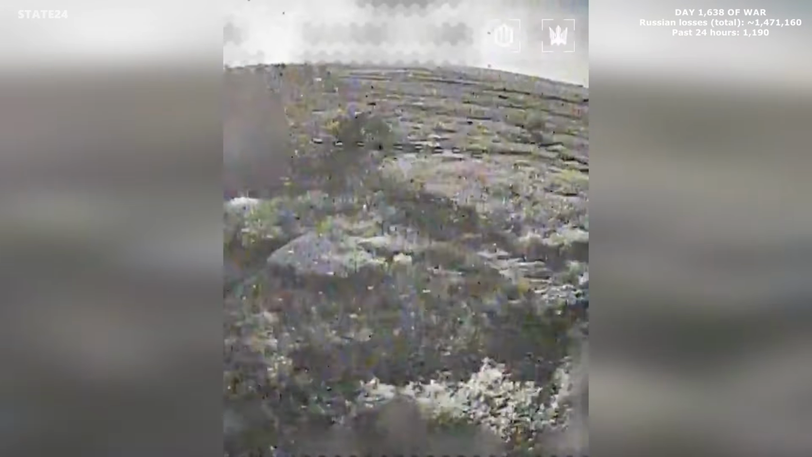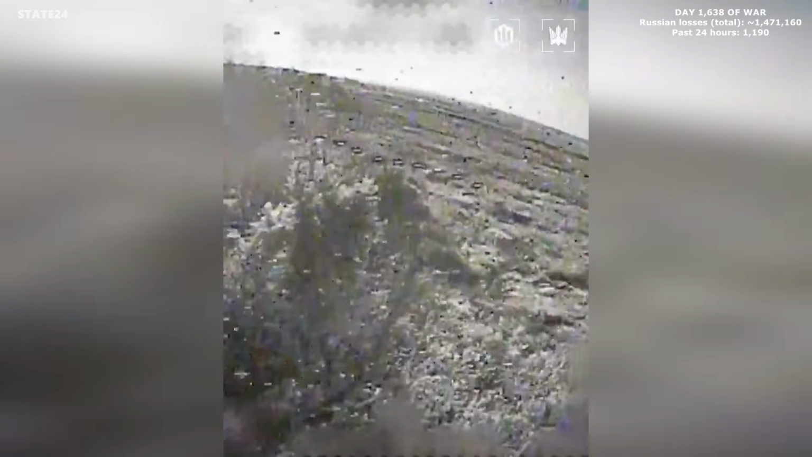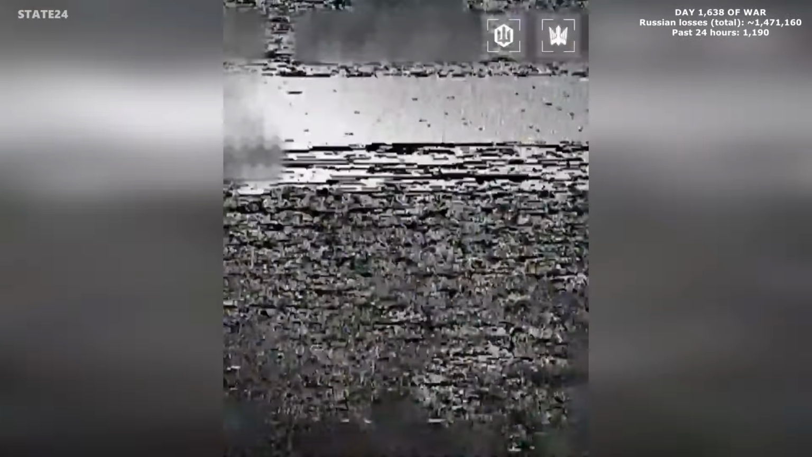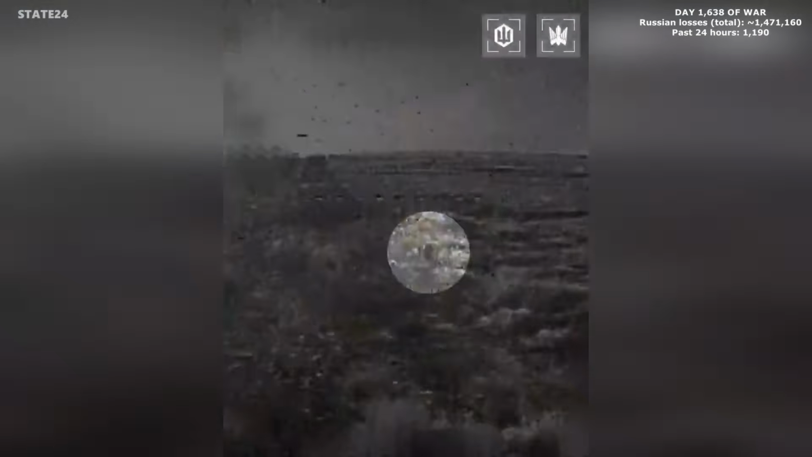Magyar's birds operator, sweeping the terrain. Hours of scanning before anything comes into view. Then a Russian soldier below. The FPV drops low and closes in fast. He never sees it coming. The approach from below the sightline cuts the reaction time to nothing.